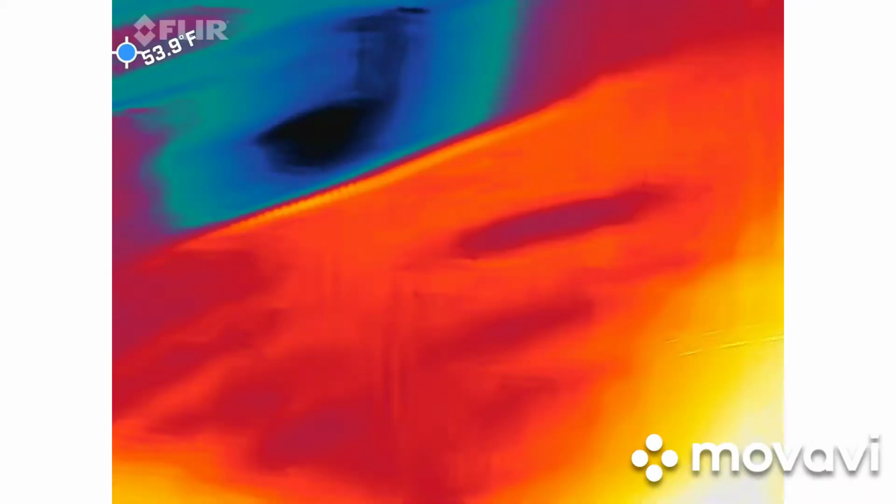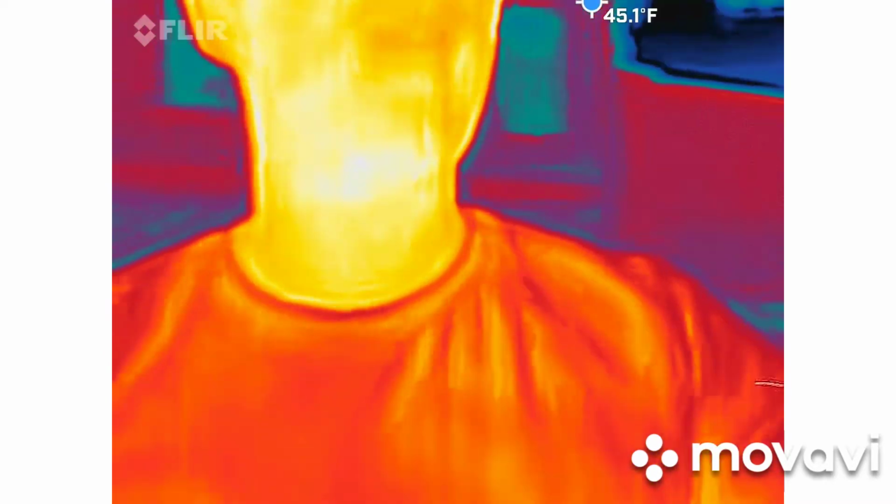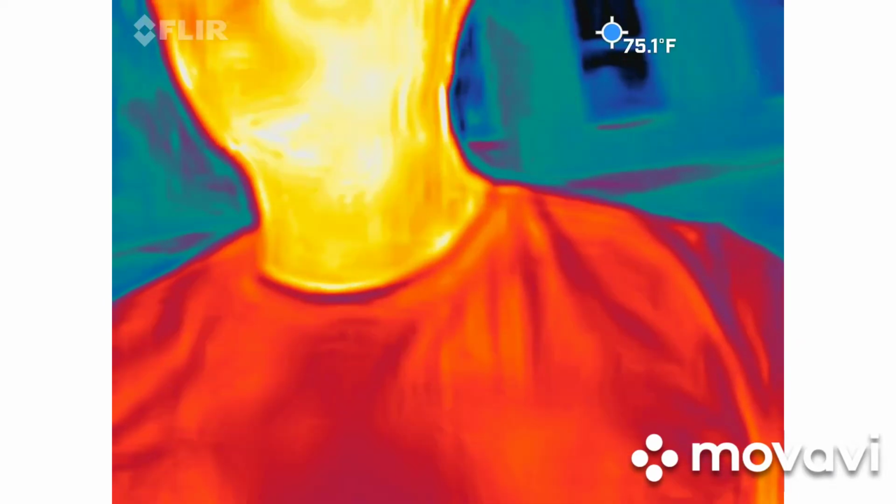Imaging helps us find cold spots, literal cold spots. So this is a thermal imaging camera. So we're going to be looking for those cold spots. Obviously, you should be able to see me in that picture. I'm orange, red, and yellow. I'm the warmest thing inside the video. So everything around me is going to be somewhat blue or black.